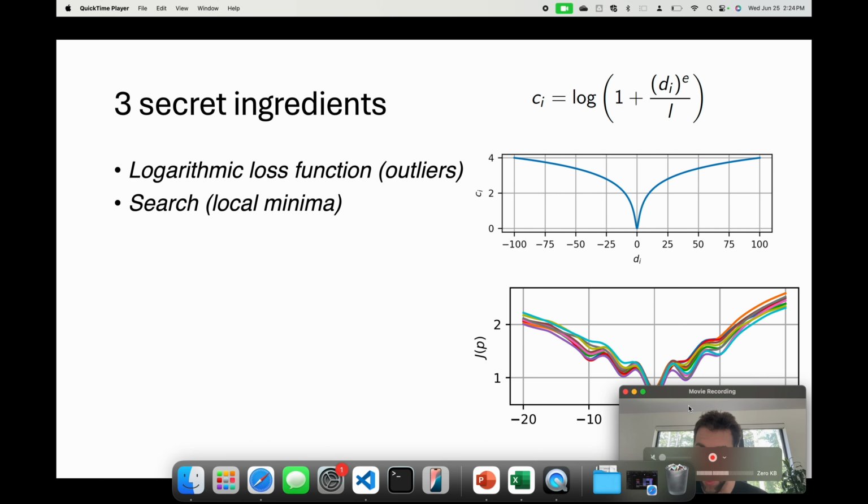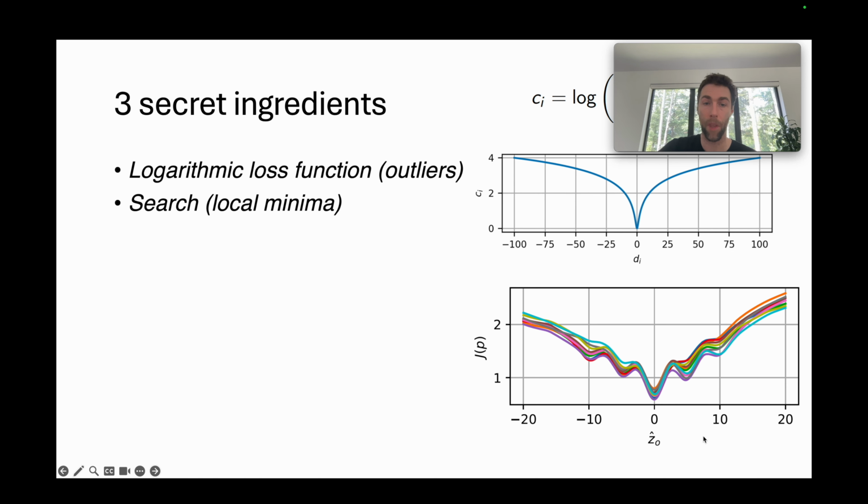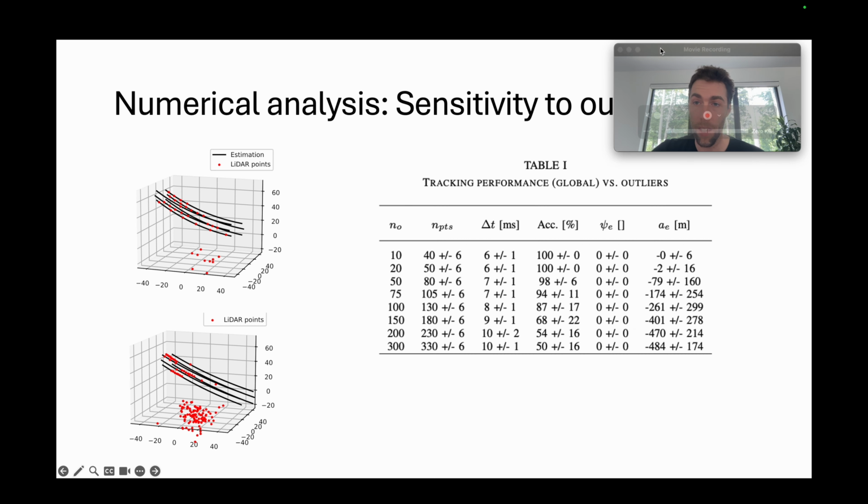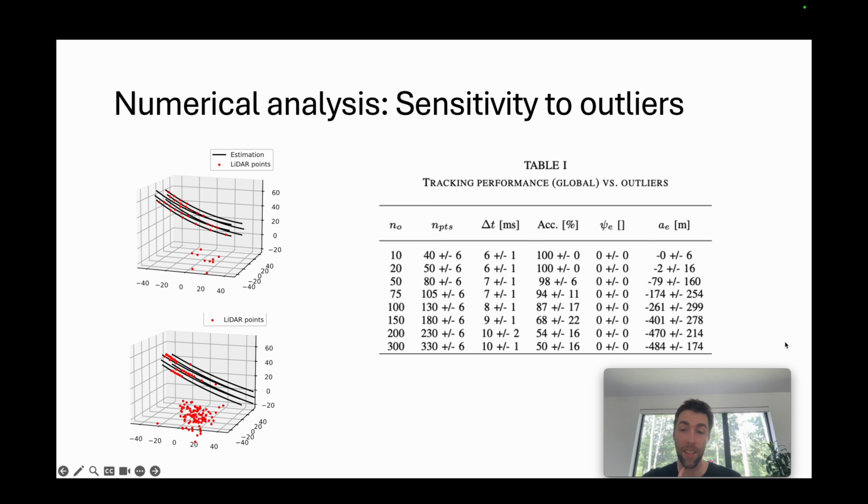We also use a search scheme, basically starting multiple SQP programs with various initial guesses to find a global minimum, because there are a few local minima in this problem. And then we also use an analytical gradient that we coded to get good convergence speed. Using an SQP program to solve this takes a few milliseconds, so it's good enough for real-time estimation.